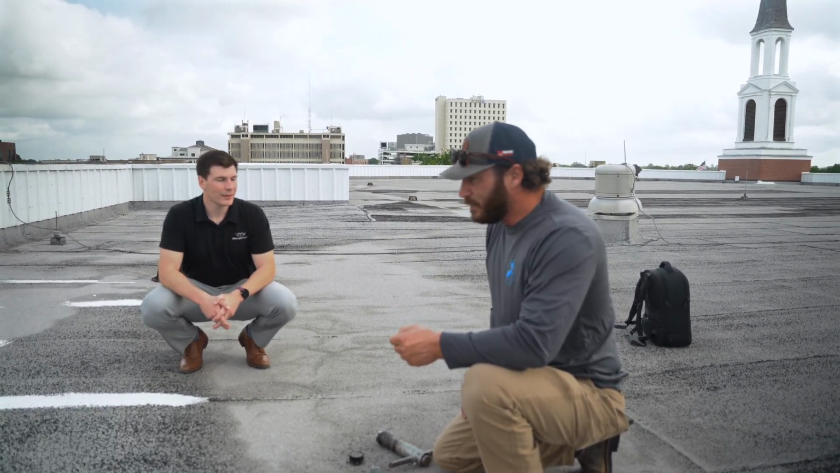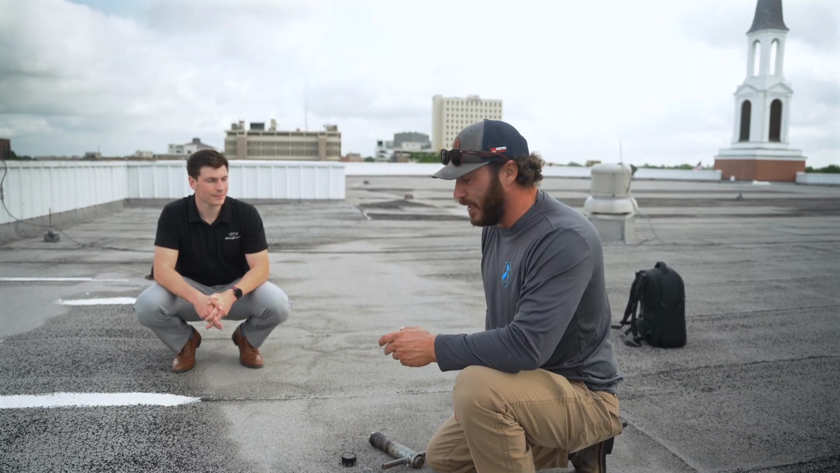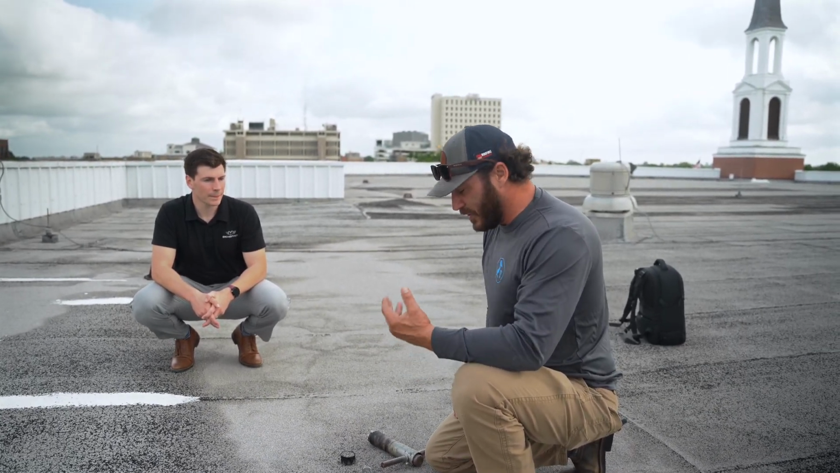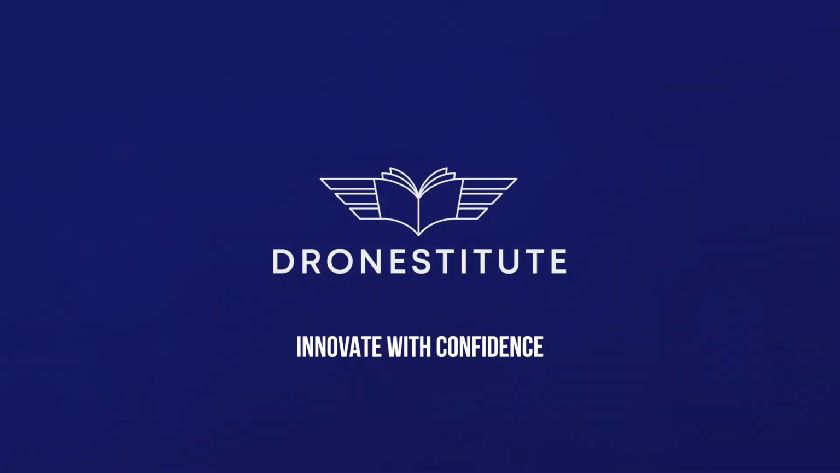a surprise that you don't want to have when you start opening up a roof, especially when they were looking at a recover type of aspect. You don't want to just roof over something like this. This is something that really needs to be addressed and removed off the roof, and put some good dry substrate down and put a new roof skin on top of it.